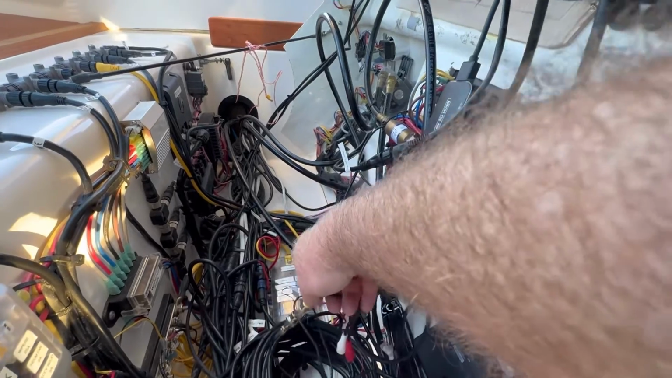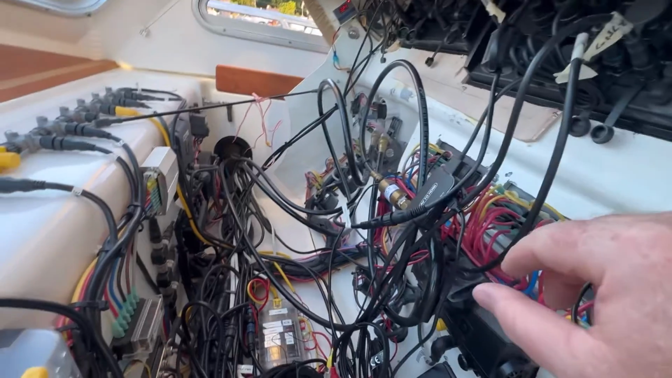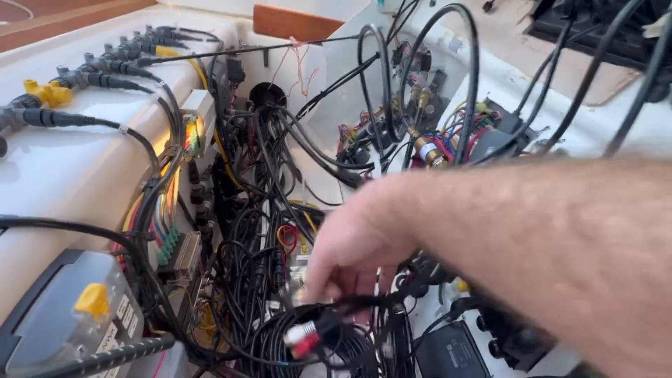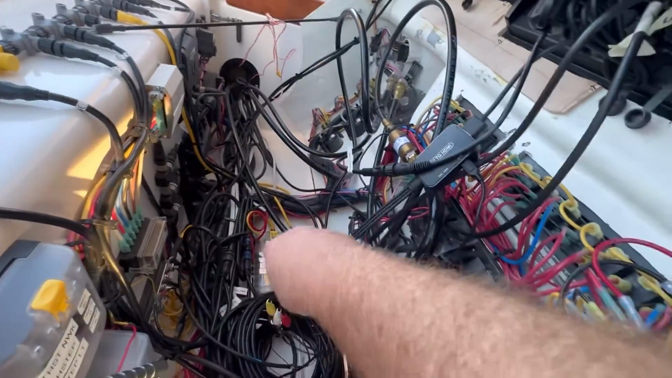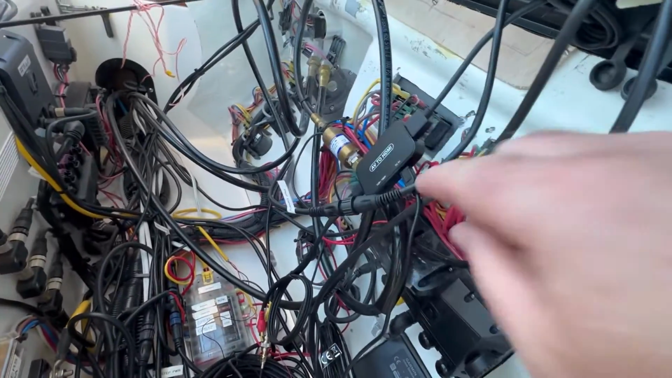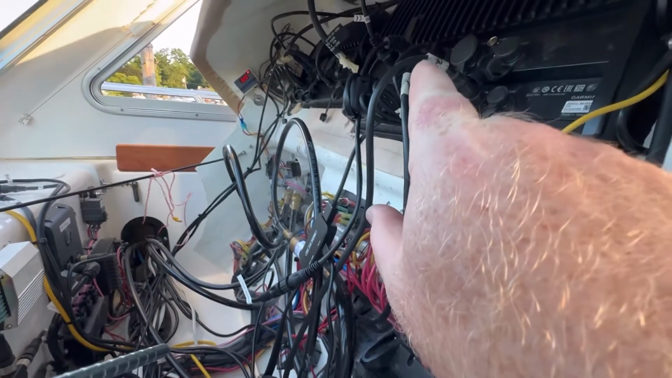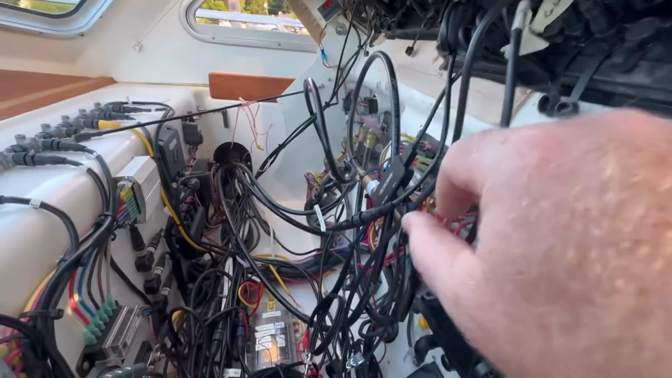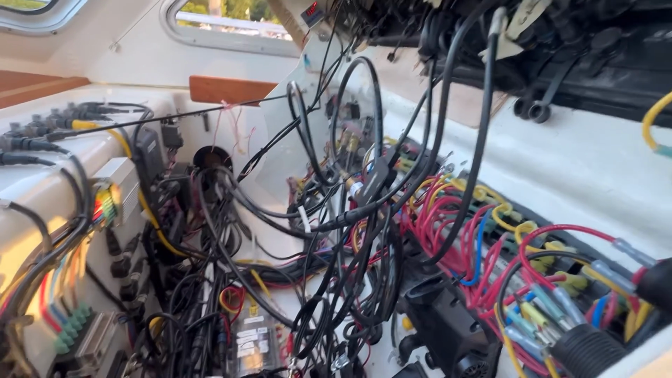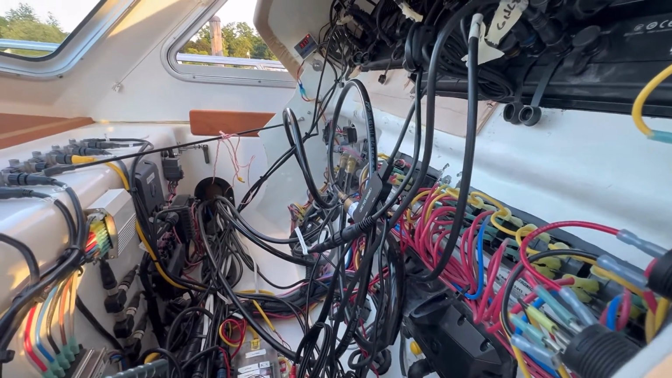The Garmin does have a BNC video connector on the back, so you could go straight there. But to get a little bit better resolution, I've connected it to this HDMI converter, this little guy, and this goes into the HDMI port on the back of the Garmin display. The quality is a little bit better. It's not huge. It's still fairly low resolution. It's not the same as an iPhone.